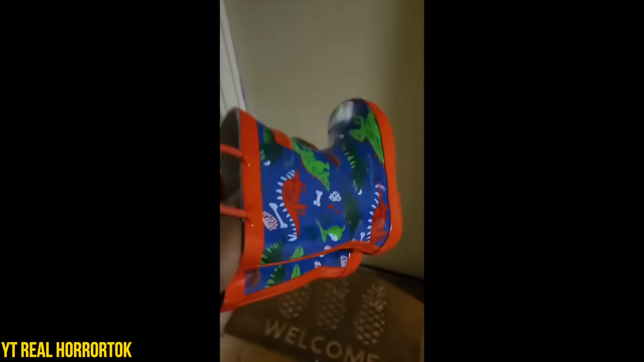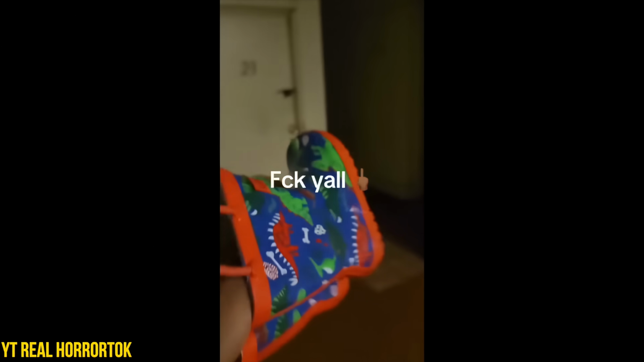This right here is gonna let me know who been in this building stealing these kids' shoes, and also who the hell has access to that room right there.